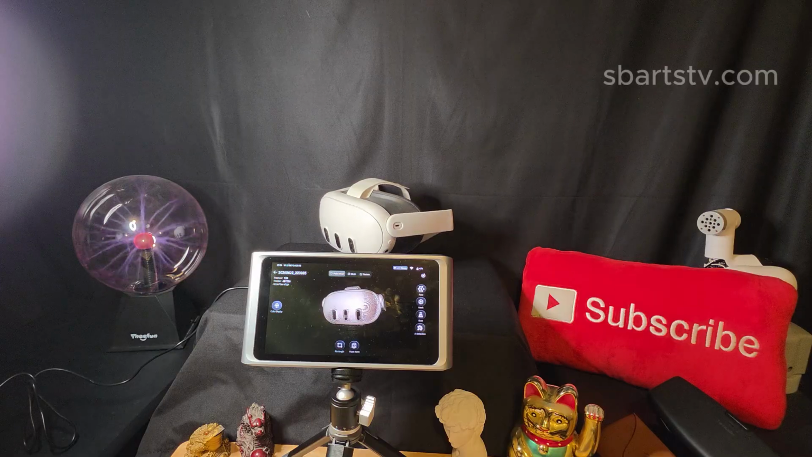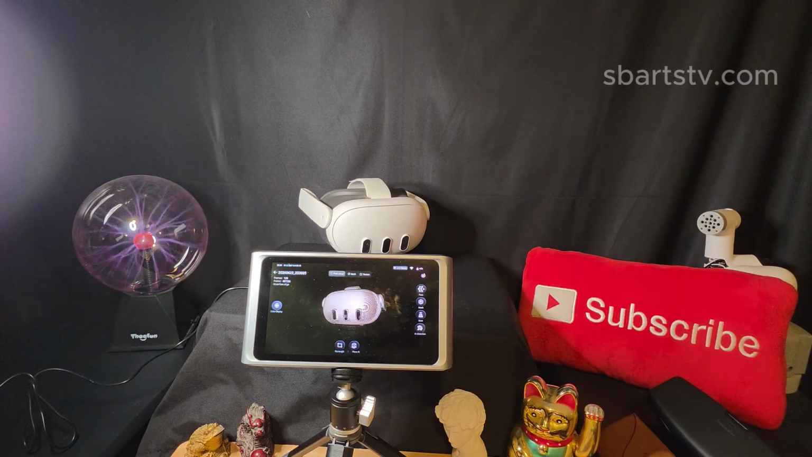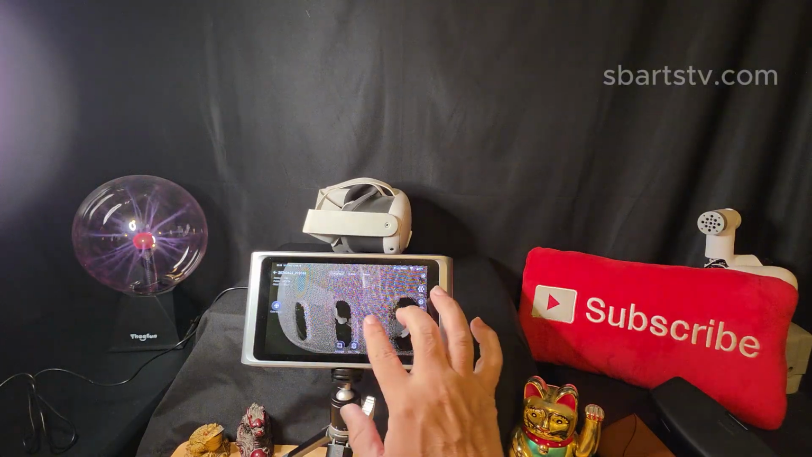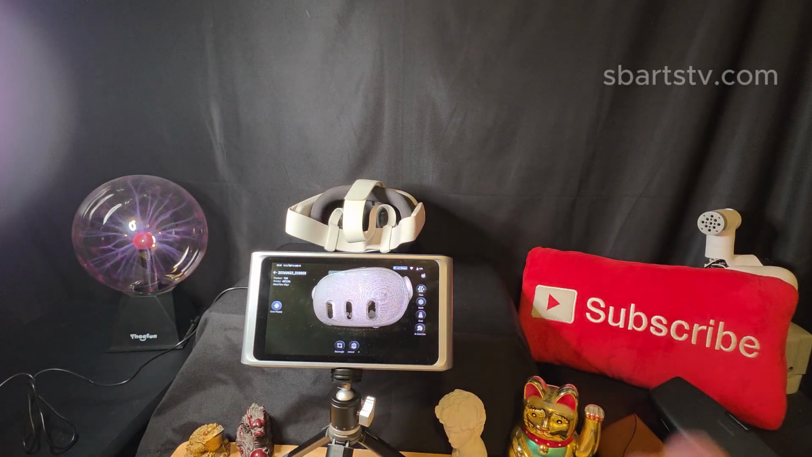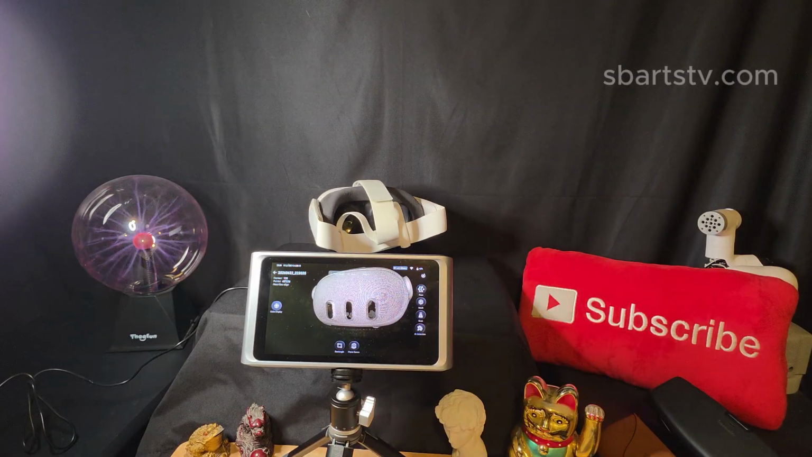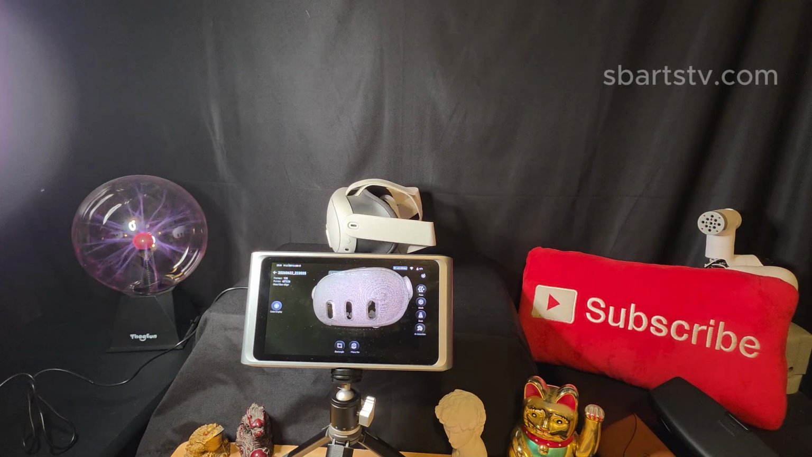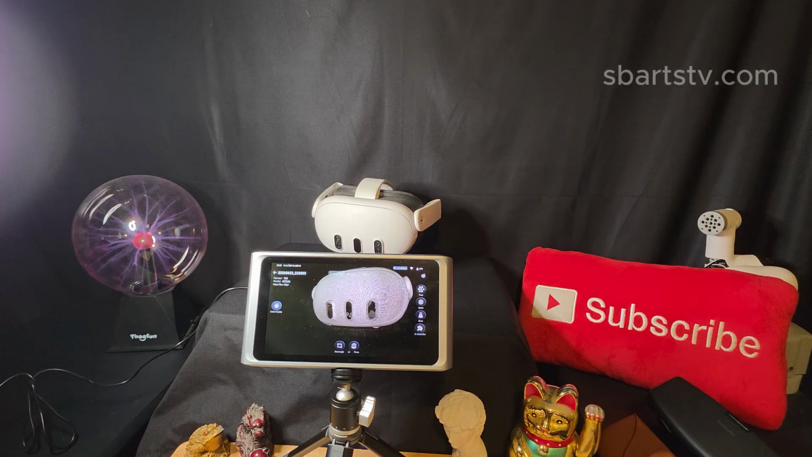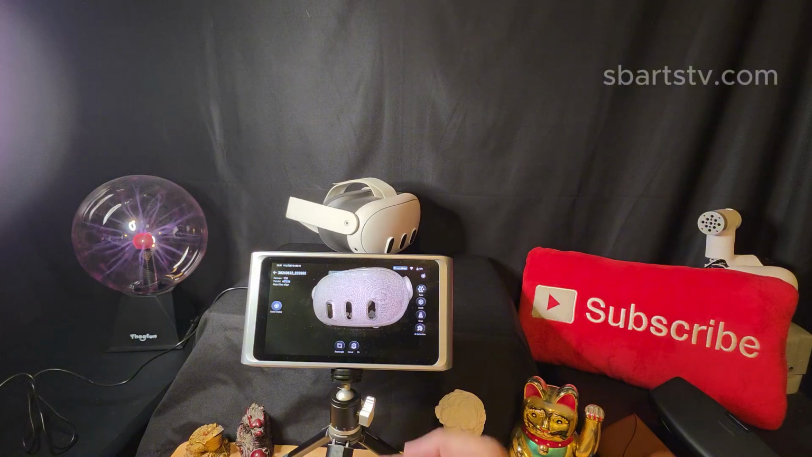This is the AiScan O1, and we just scanned the Meta Quest 3 headset. This is the raw point cloud. The AiScan O1 is the brand new 3D scanner out of China with their Kickstarter campaign. It's just a little over $1,000, and they only have a Kickstarter campaign going up through mid-July.